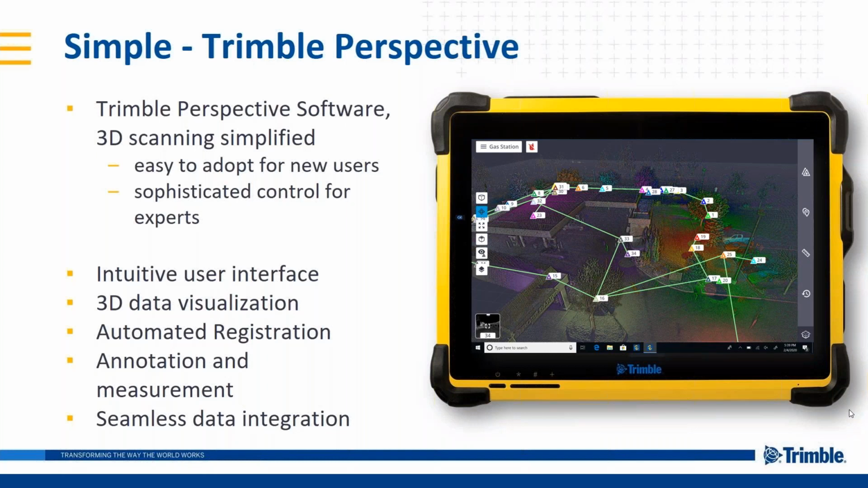A big part of that with the interface, the 3D visualization, being able to see your data in the field, knowing that you've captured everything that you need to. Pair that with the automatic registration, knowing that your data is going to register at the end of the day, and then adding new tools such as annotations and measurements right in the field. And all that seamlessly going into our Trimble software.